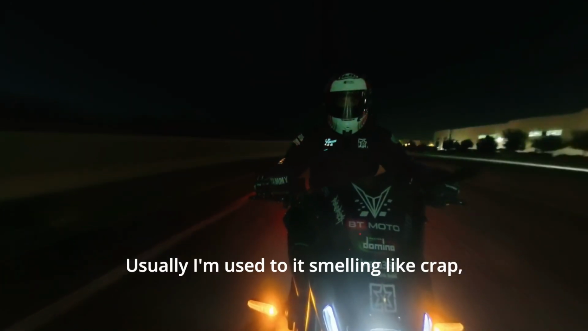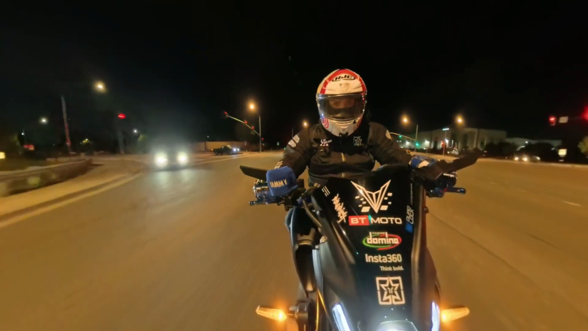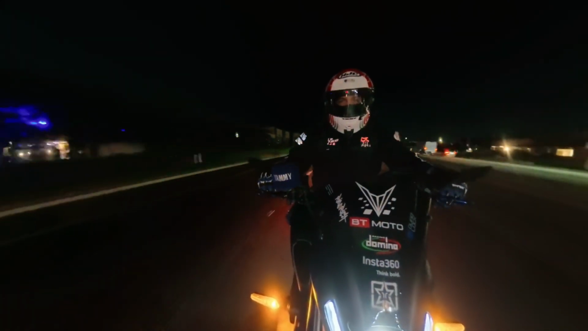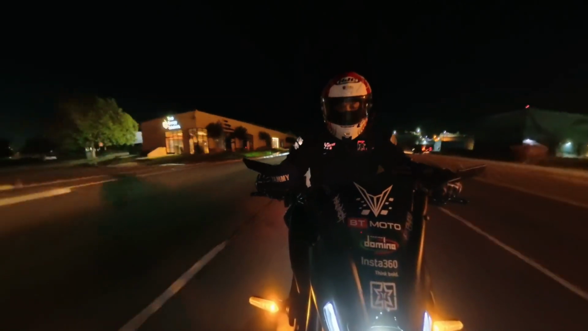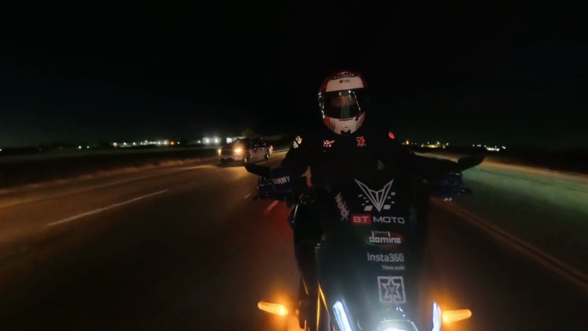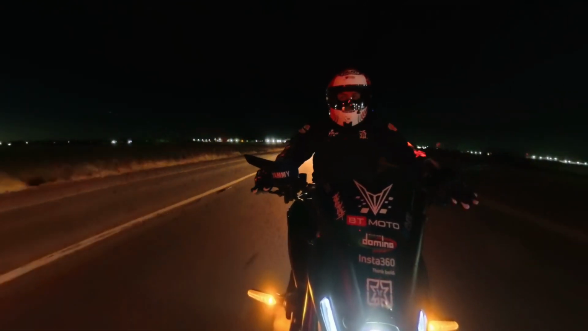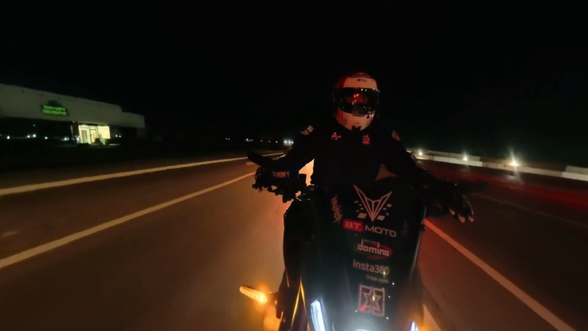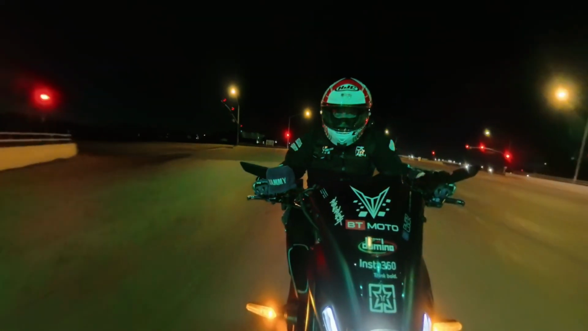Usually I'm used to it smelling like crap because right here is a water treatment plant and it usually smells like dookie, but I wasn't expecting to smell breakfast. Well, that worked out perfect.